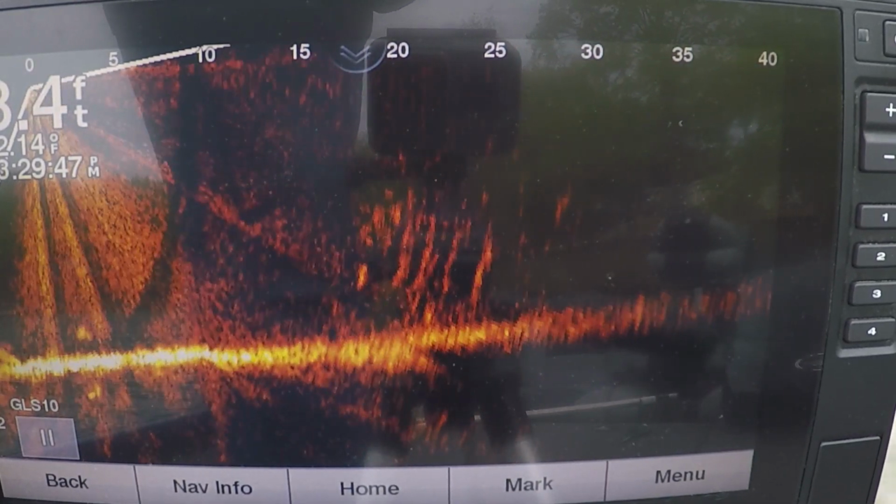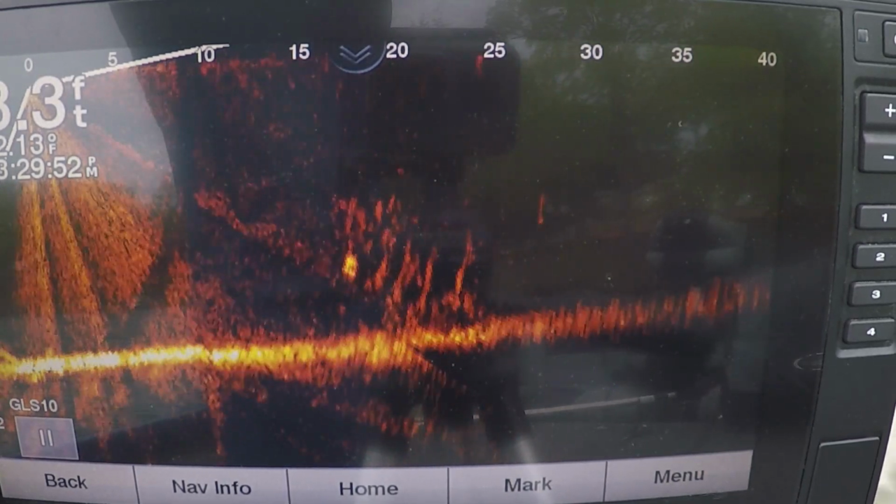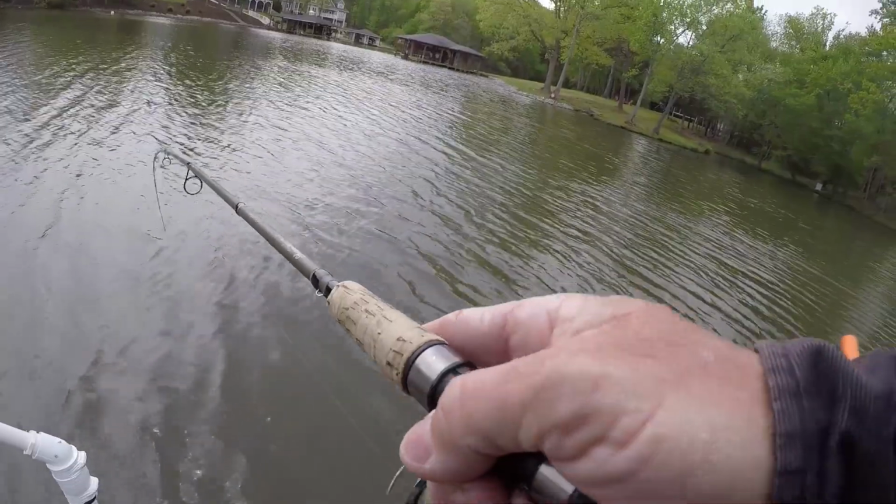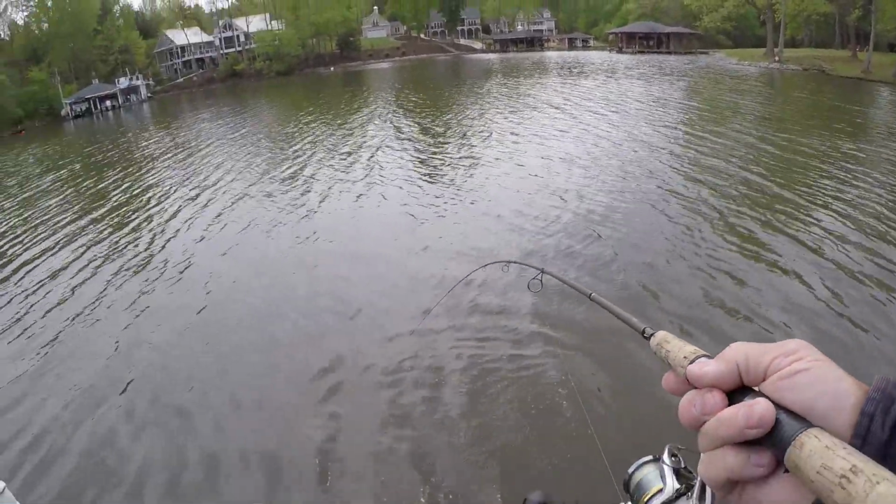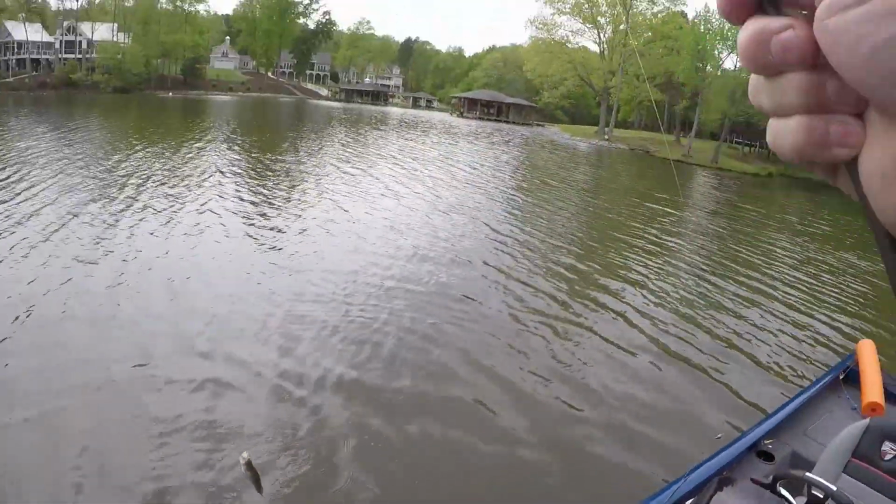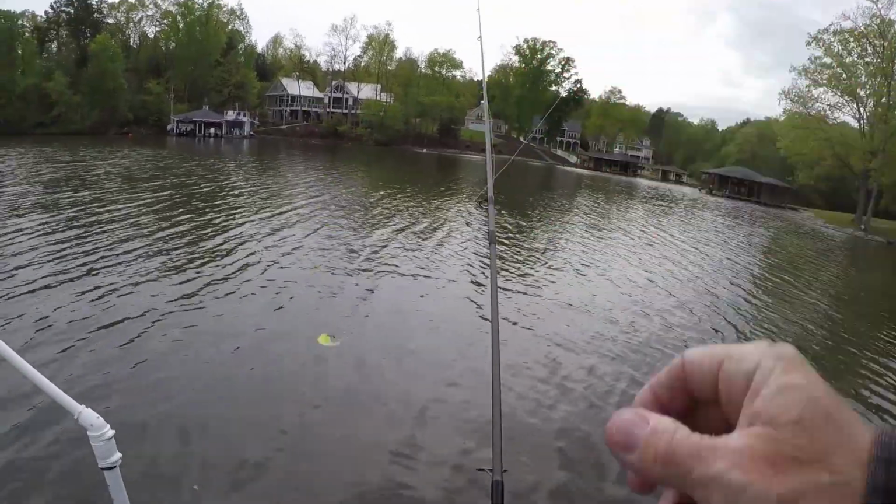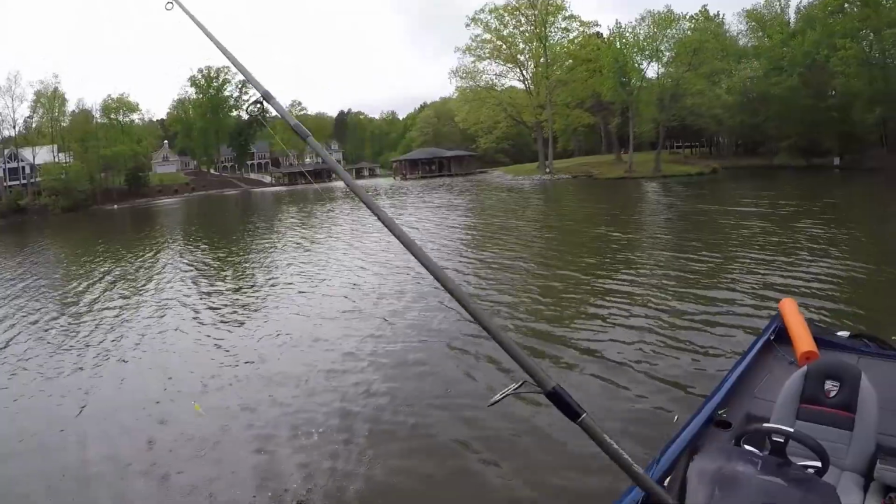I don't see the crappie now. Now you see the crappie down there on the left side. Oh, I got one of them. All right, I got one. All that brush pile I was just showing y'all on the LiveScope, it's a treetop is what it is. You can see the tree coming in over here. But that's what we're doing today. We're fishing treetops, and I'm using this jig, and I've got a swim bait I'm throwing. And he's a small one, guys. He's about 9 inches at the most.